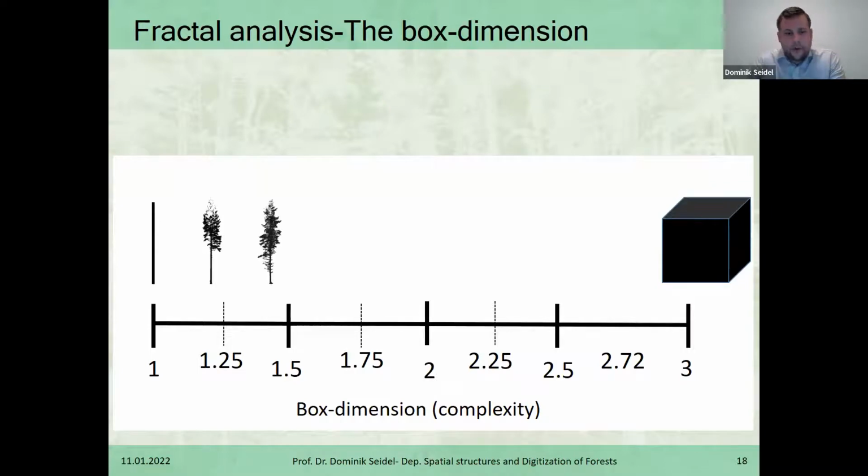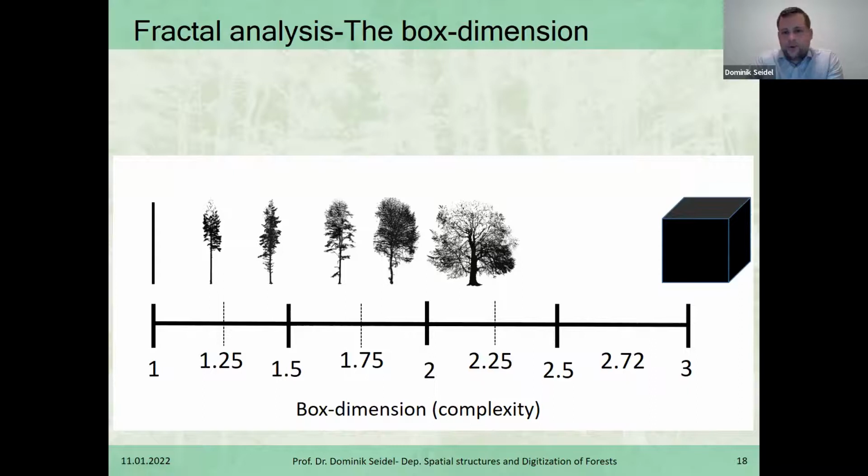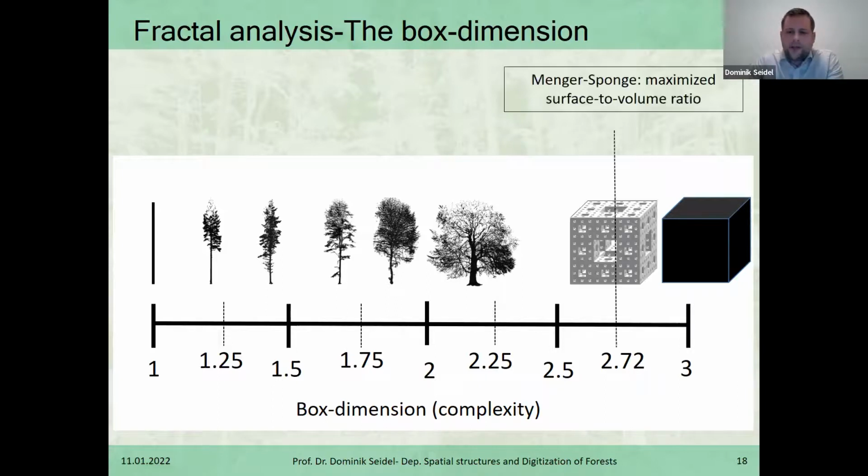Another tree with a little bit higher, a bit more complexity, a beech tree from a German stand. Here we have another beech tree growing more in the open. A beech tree, 300 years of age, growing in a park without any competition, developing very complex and space-filling structures, and so on. And actually at 2.72, Benoit Mandelbrot showed that you would find what is called the megasponge.